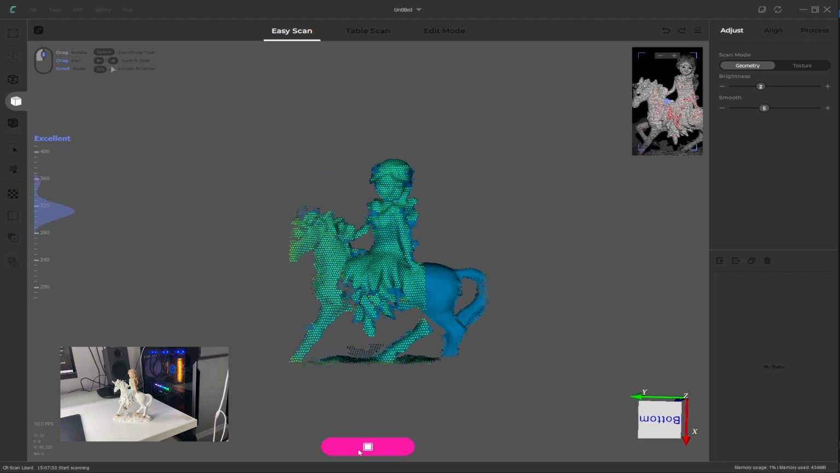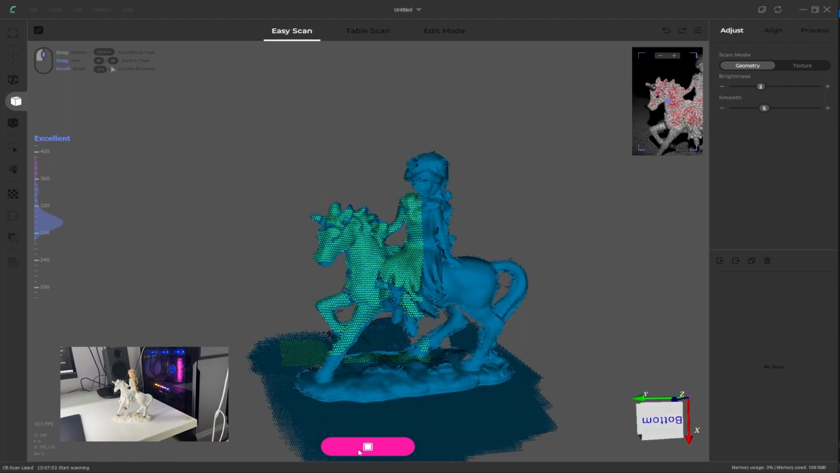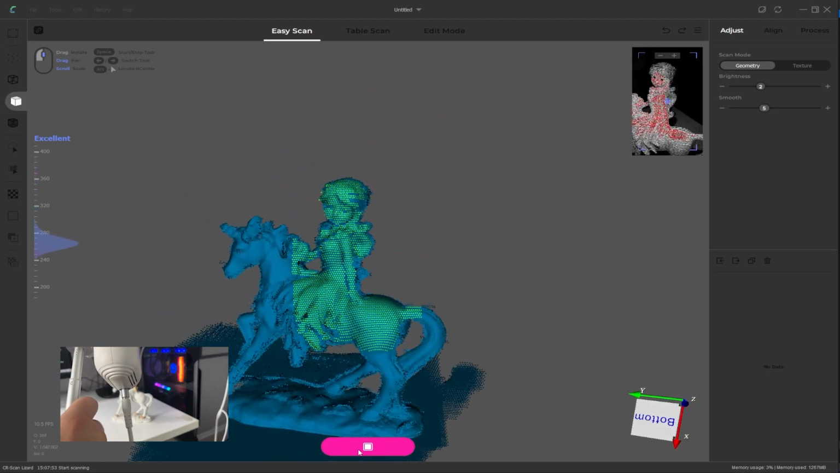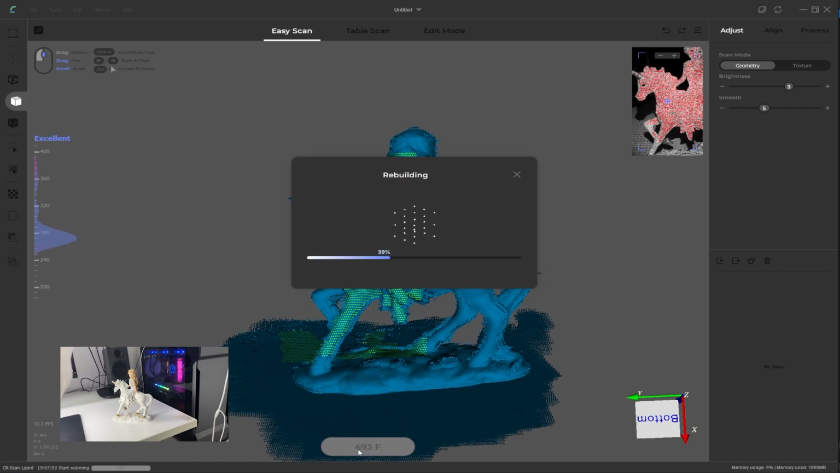Slowly move around the target object, capturing as much detail as you can from that angle. It's not about capturing every detail you can, just enough detail from that angle, as when we go into the processing, we'll converge all the layers together to create our complete model. Once you're finished with the scan, click on the Stop button.